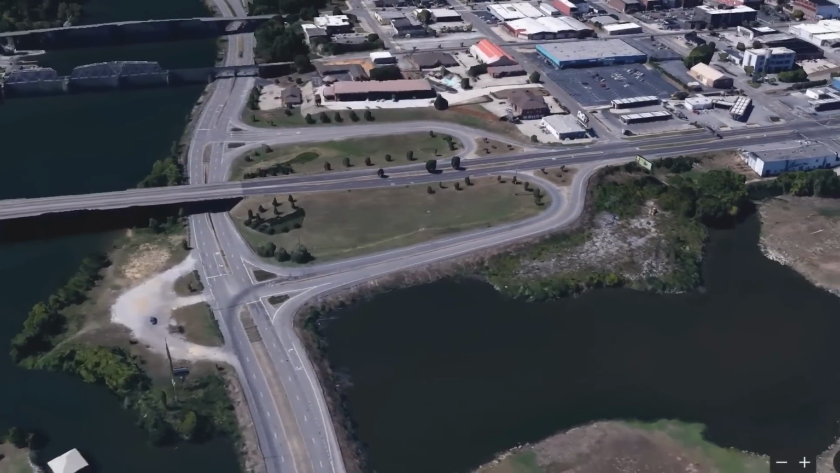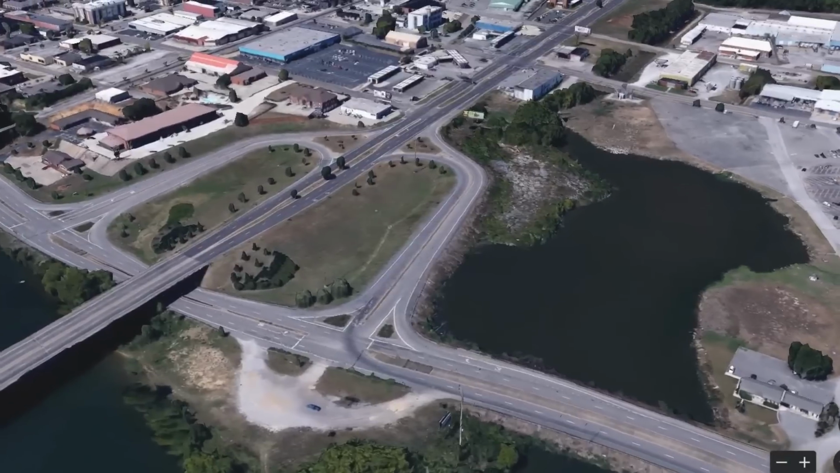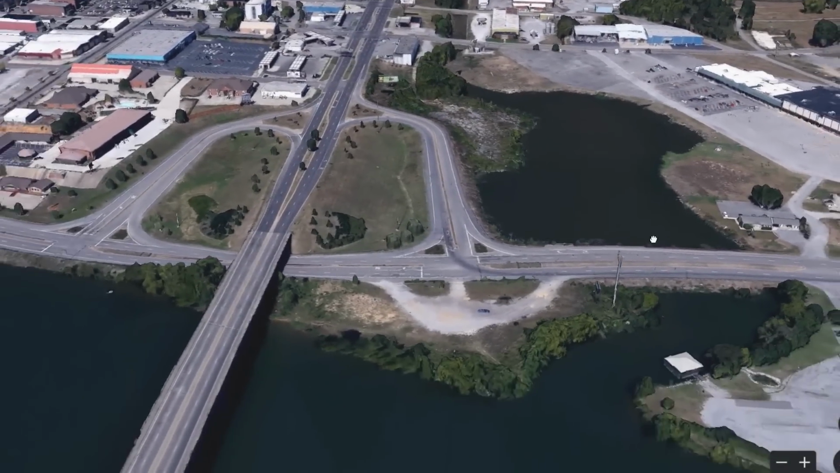The third spot is an exit ramp that takes you off the highway, and then you have to do pretty much a U-turn, and then you go down to a stop sign, and then you got to go left or right. If you go straight, you're going to end up right in the river, and that's where I'm thinking.